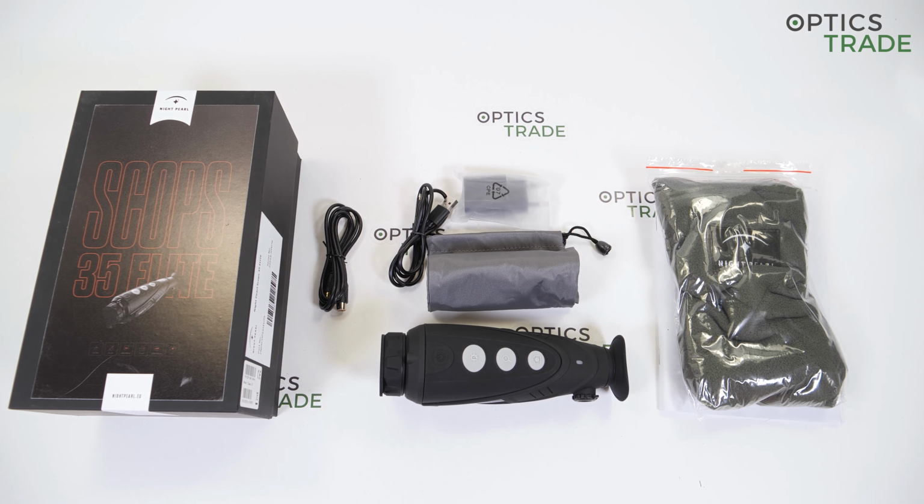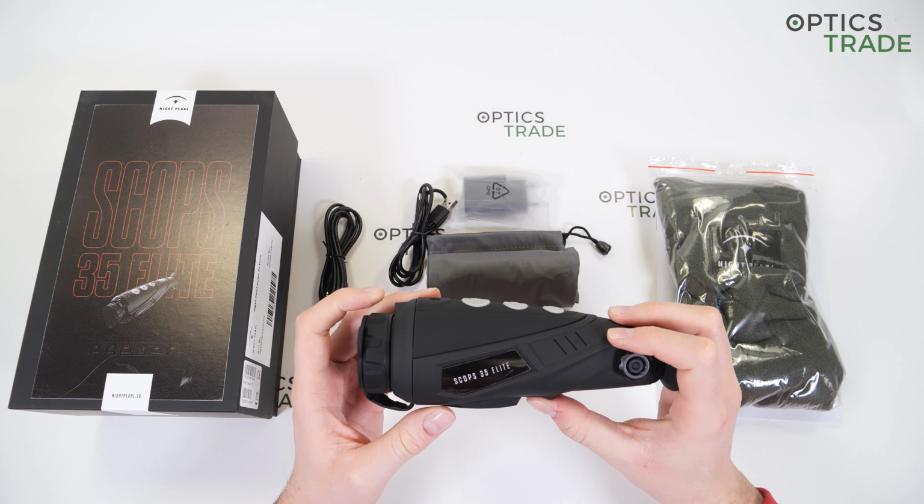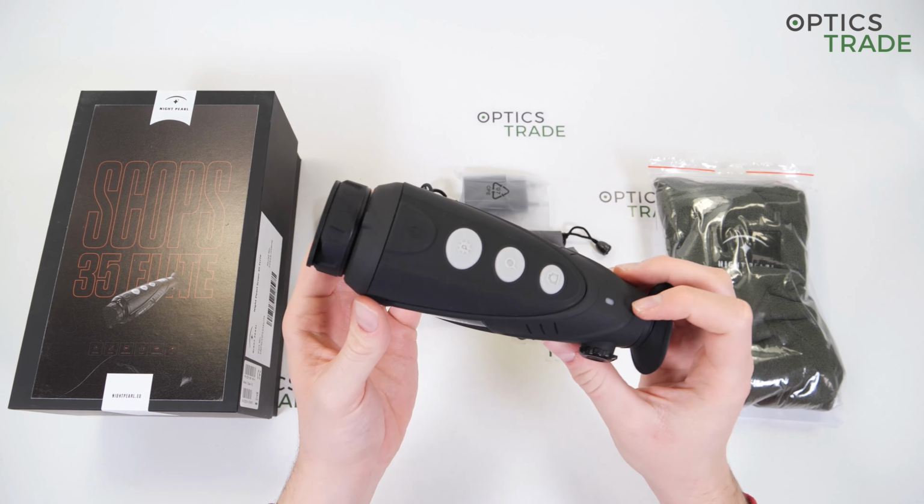However, nightpearl is constantly updating the models, so we have Elite and Max 2, which are the newest 2020 models, whereas the Pro and Max models with the same lens diameter are older models. Some are from 2018, others from 2019. Now let's move on to the device itself, starting with some of the physical properties.